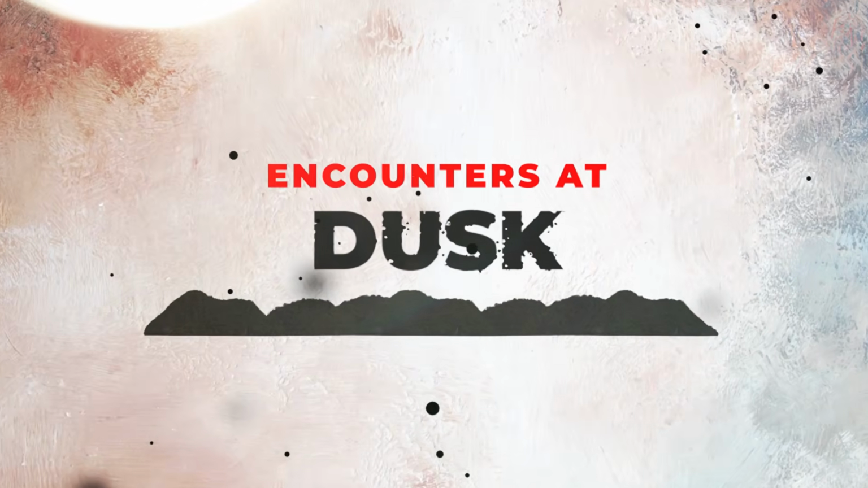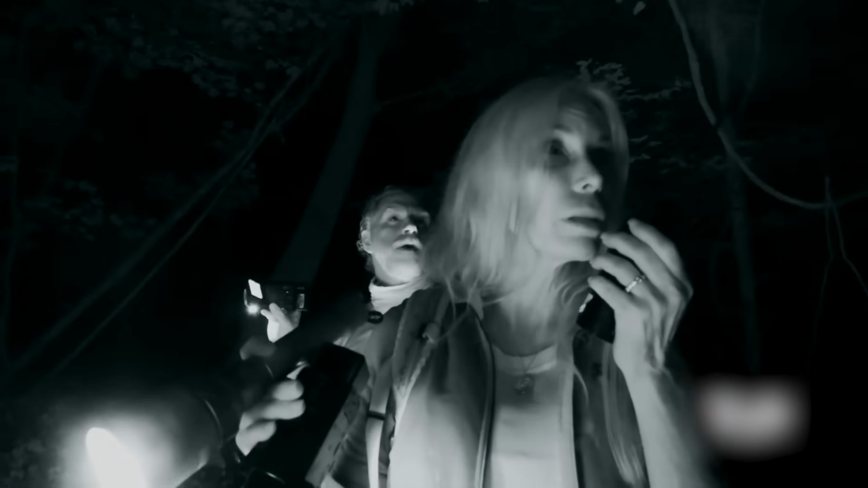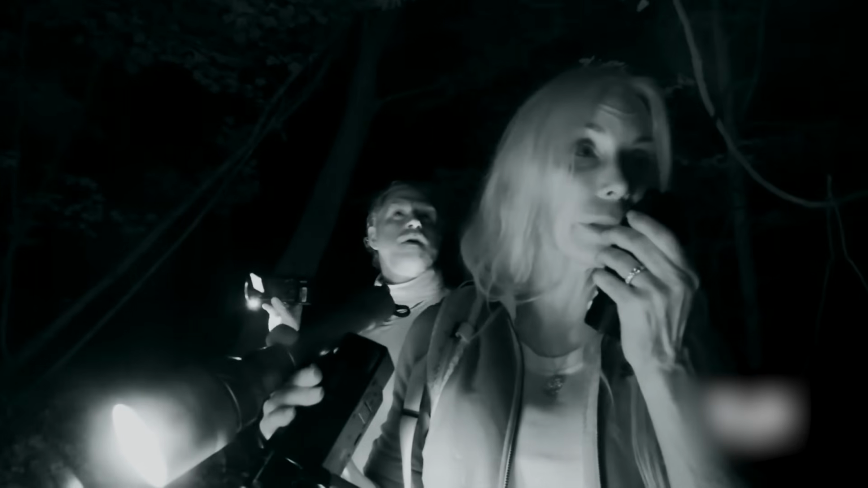Encounters at dusk. Mireya quickly grabbed her radio and called Russell to update him. She told him she had detected strong heat signals coming from the opposite direction. She was excited because this could mean they were not looking at just one animal, but possibly a whole group, which would be a big discovery.